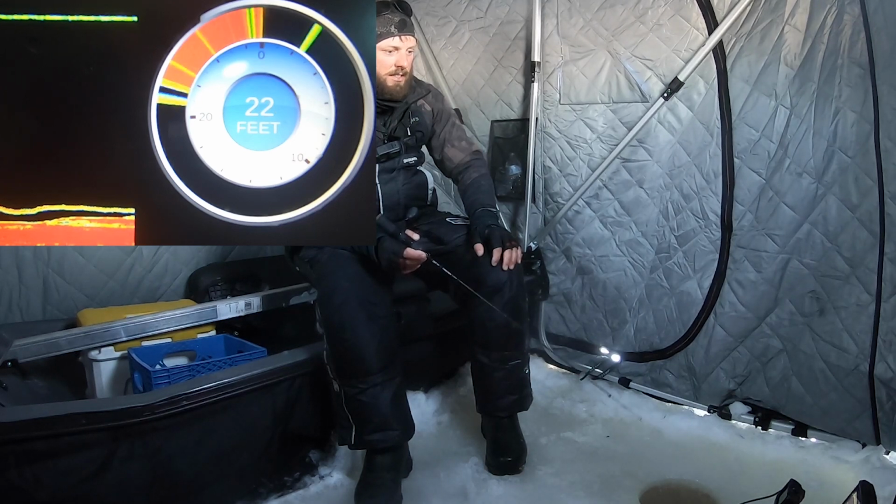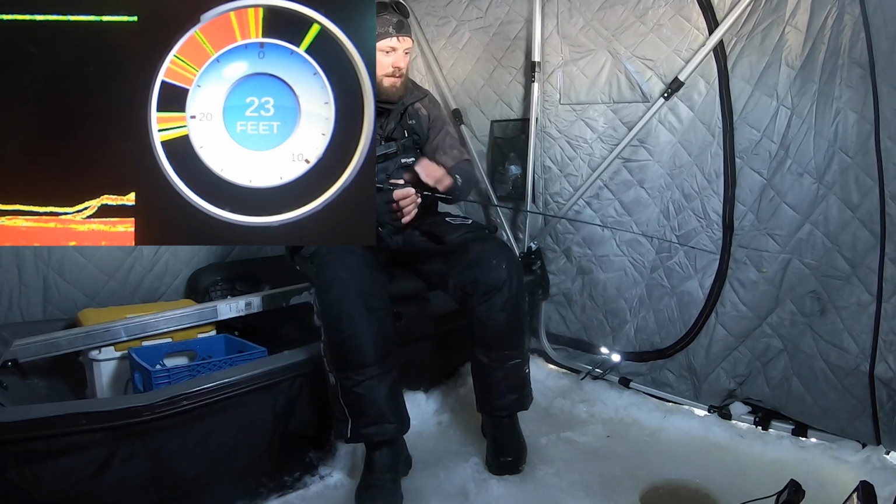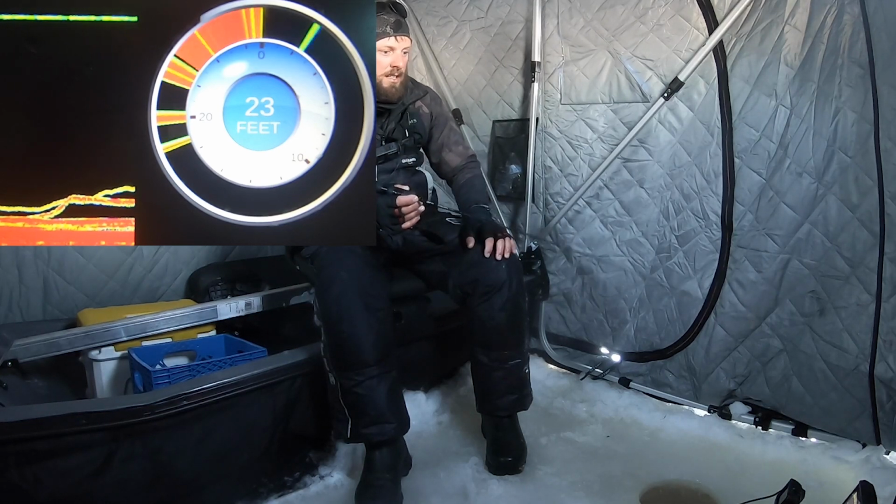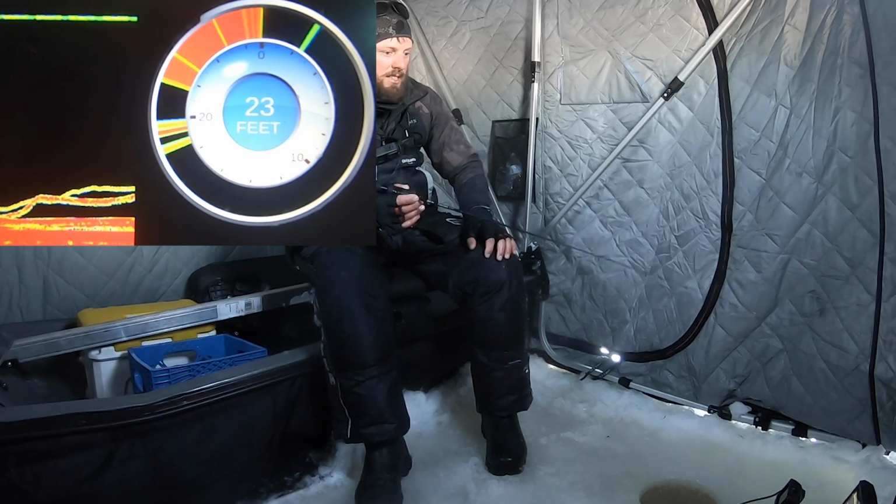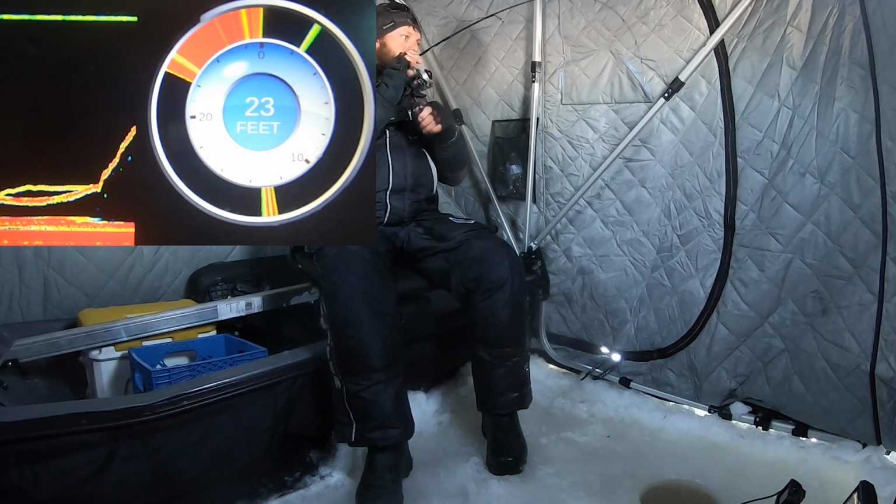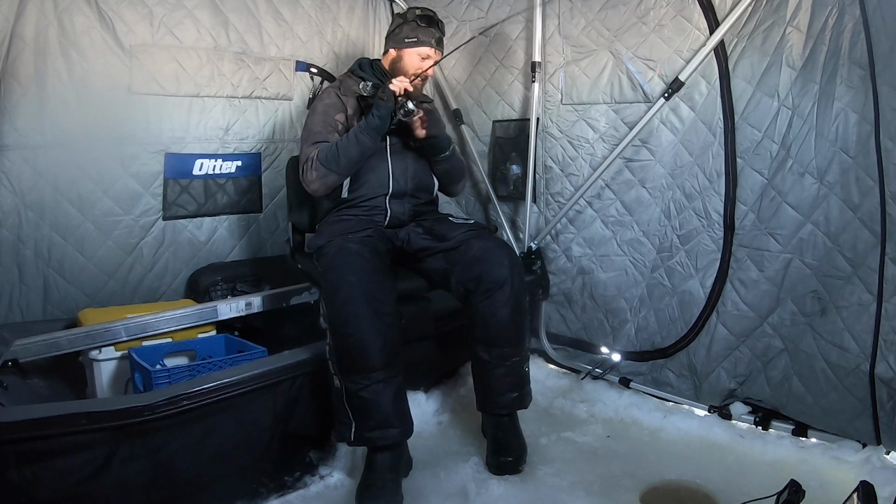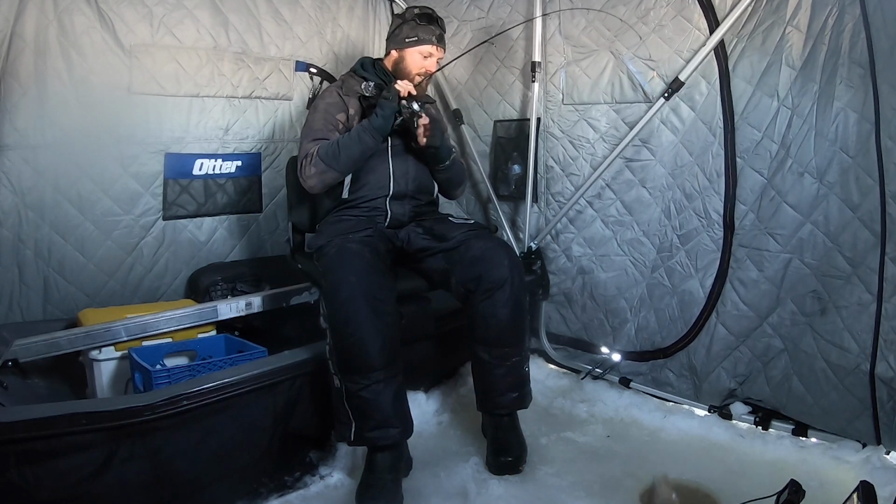Come on, work your way up, buddy. That fish literally shot up and missed it. Is he gonna shoot up farther? Looks like it. Oh yeah, just total slackline bite right there. Been a good little run of fishing this morning. Where you at, buddy? There we go.